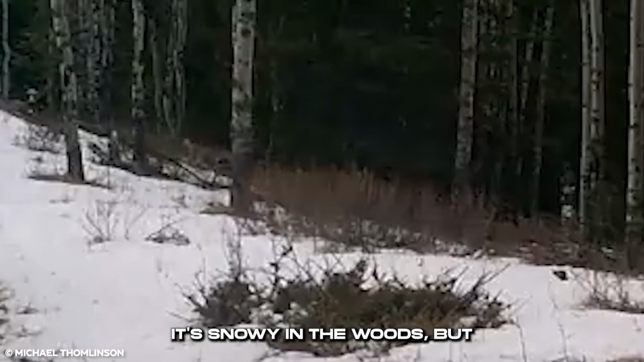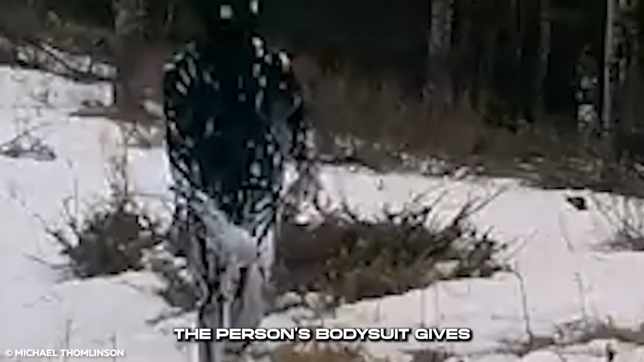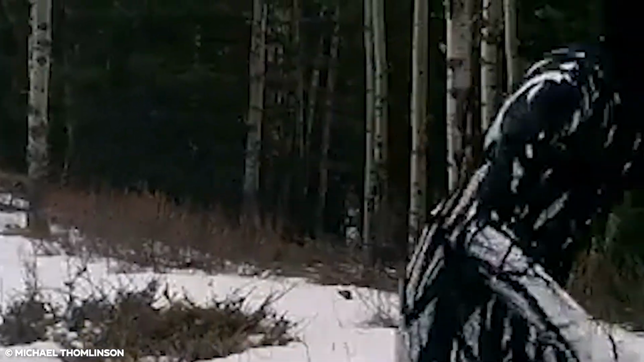It's snowy in the woods, but strange of all is this person who can't be past his early teens in a creepy bodysuit walks alone. The person's bodysuit gives off an eerily disturbing vibe due to its design and the little peek holes for the eyes. He runs up the trail.